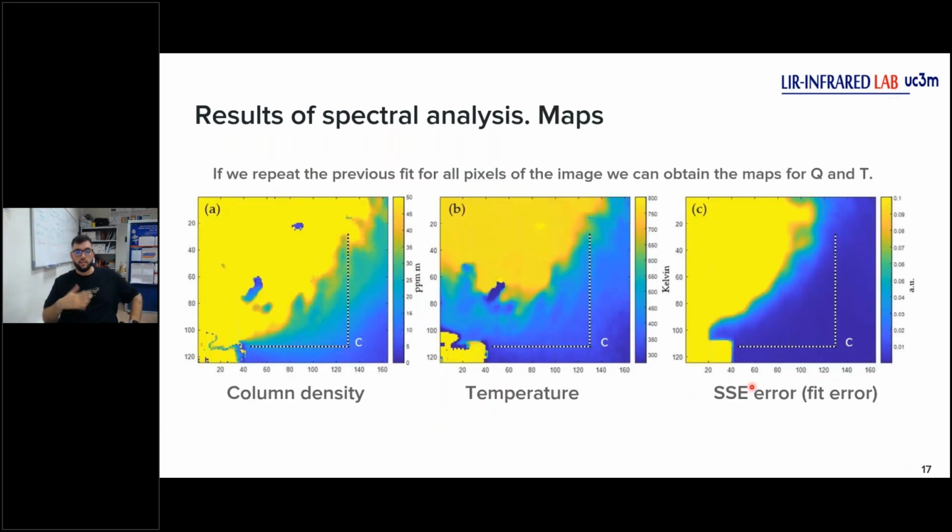So if we repeat these fits for all pixels, we can get this type of maps. The first one is the column density map for each pixel. The second one is the temperature map, and the last one is the fit error map, which is the error of the temperature or column density fit. It's important.